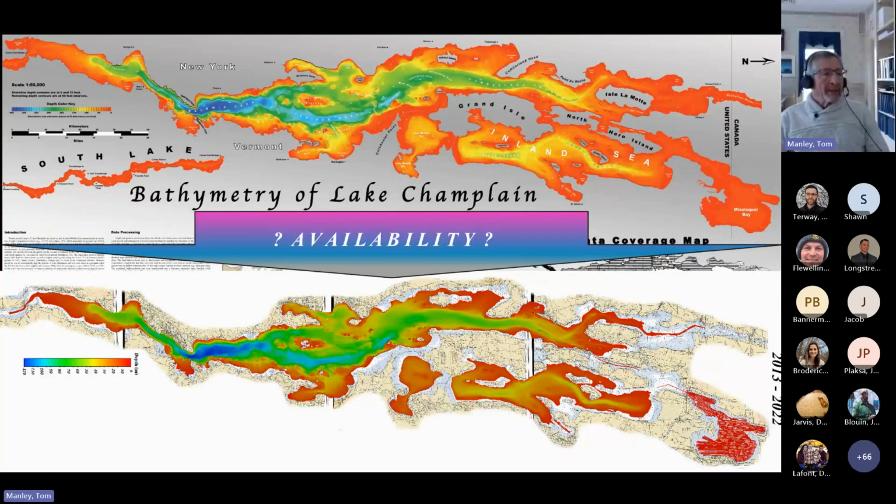So we moved from the 2005 data set to the super high resolution bathymetric data of multi-beam and hopefully, the inclusion of LiDAR data. But when the availability of those data sets for the final map will be defined is a little bit on the unknown side.